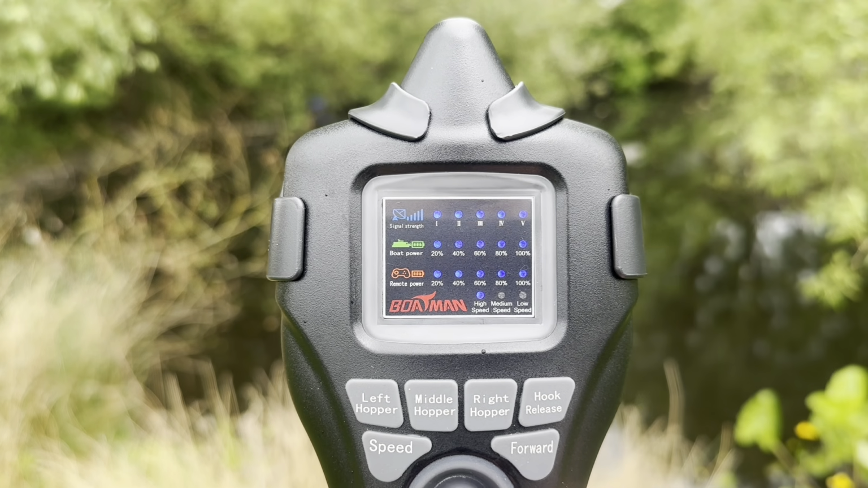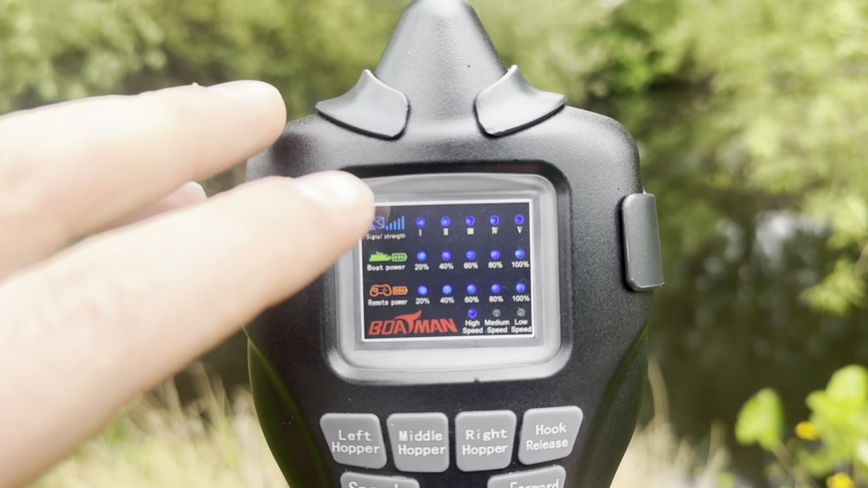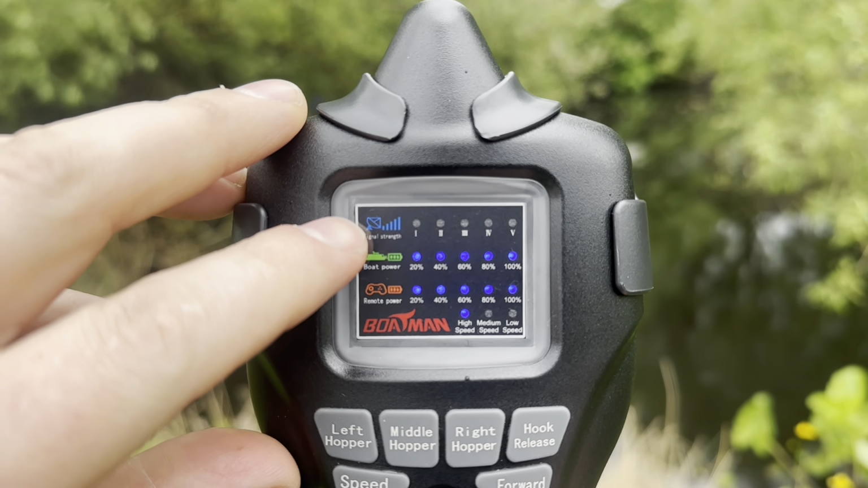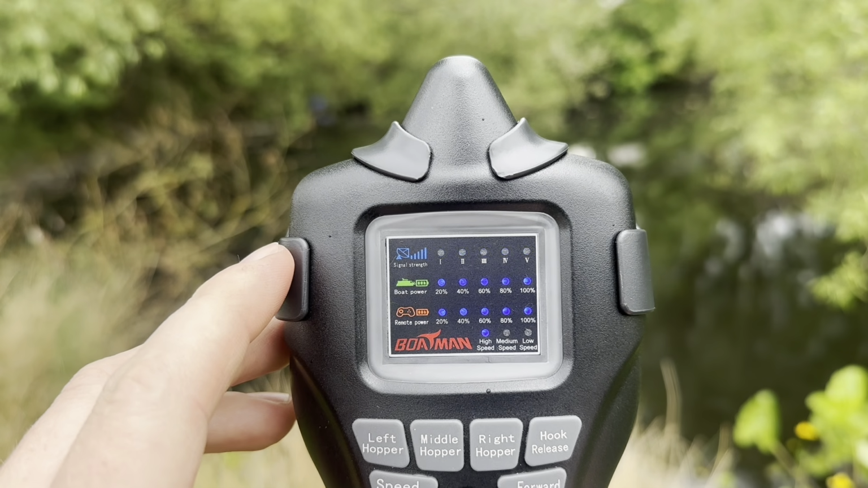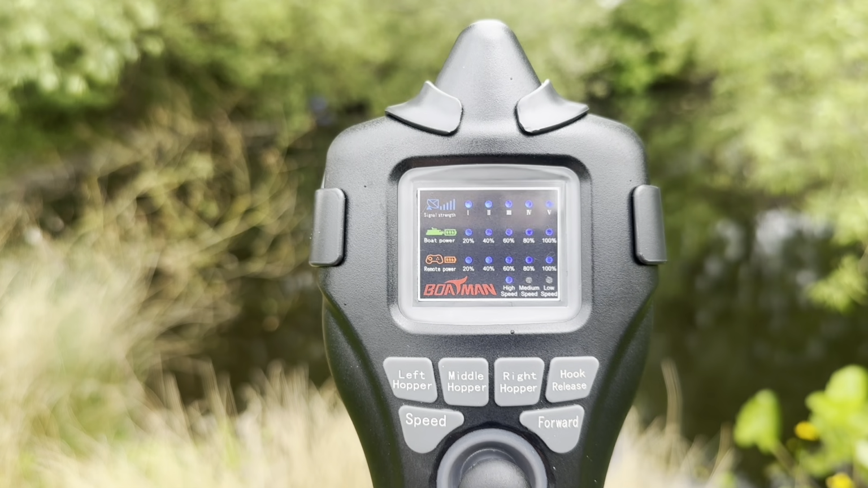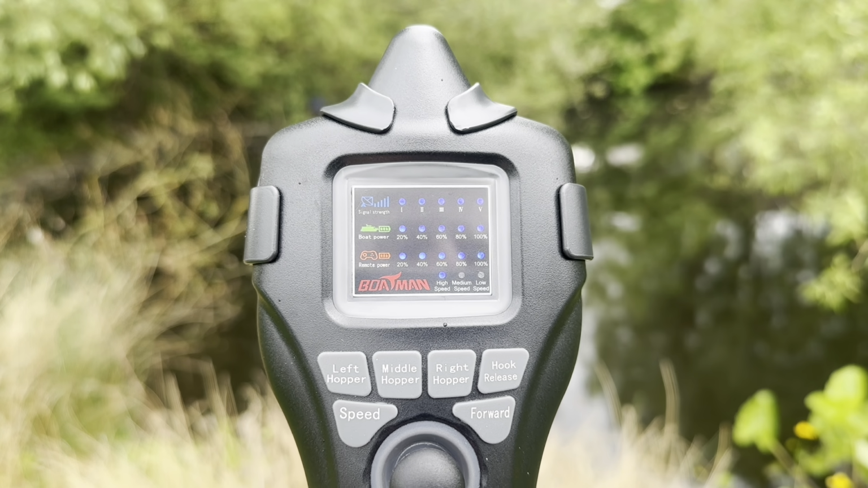So this may seem self-explanatory, but I do like to try and cover these videos in as great a detail as I possibly can. So starting from the top, we have signal strength. Now, signal strength refers to literally the signal strength between the boat itself and the remote, the handset. And you have 5 little blue LED lights here, 5 being the highest, 1 being the lowest. So if you see this on 1, then it's time to not necessarily panic, but consider how far away the boat is from the remote.